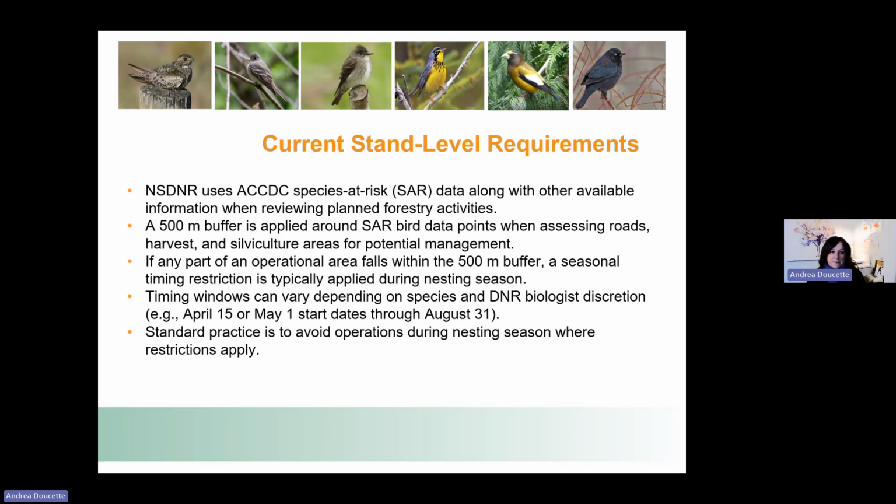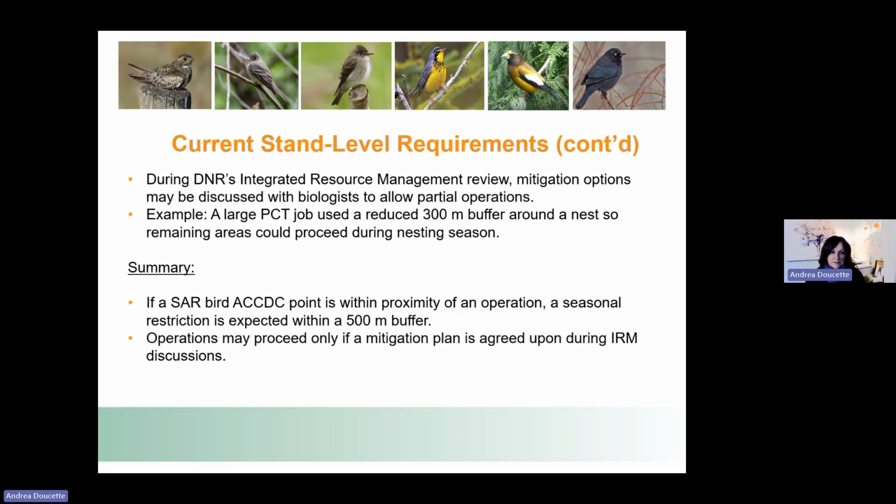And the nesting season typically starts either April 15th or May 1st, going through to August 31st. So those 500-meter buffered areas, typically we don't harvest in that breeding nesting season window. The standard practice is to avoid operations, and those instructions come from the department through the approvals that they provide to us.